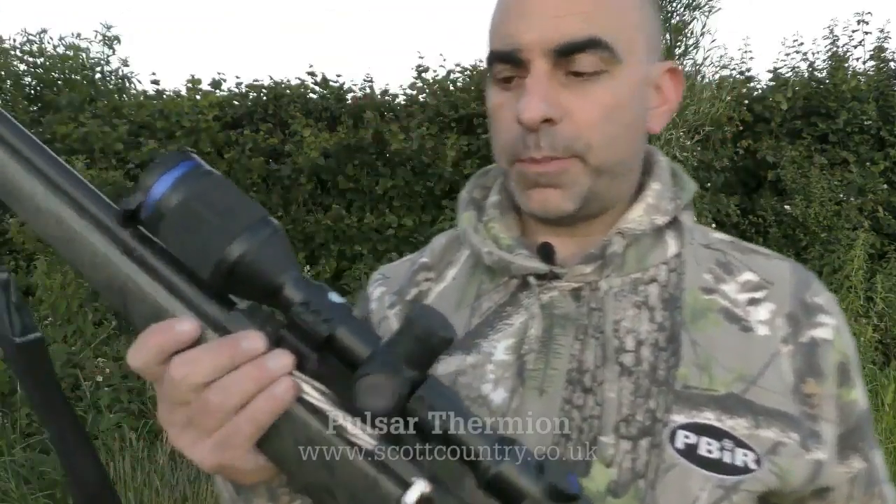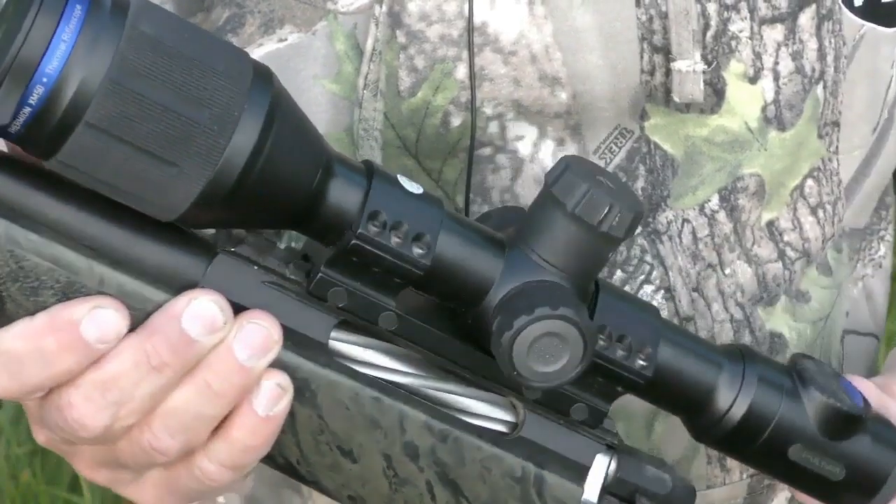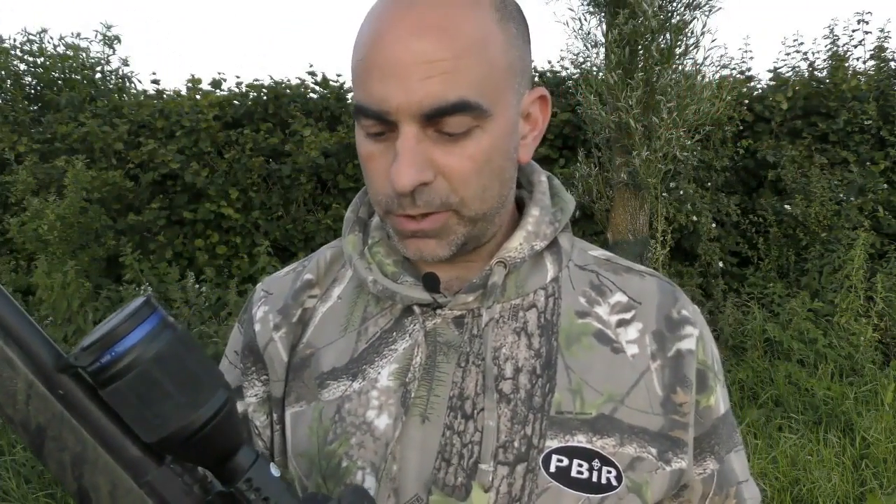Okay, so this is the Thermion rifle scope. It's a thermal scope. First thing that is quite apparent is it actually looks quite a lot like a standard day scope. I think that looks really nice on the rifle, far better than the old Trails and that, which are a bit more boxy. This is a much nicer looking scope. It's very straightforward to use.